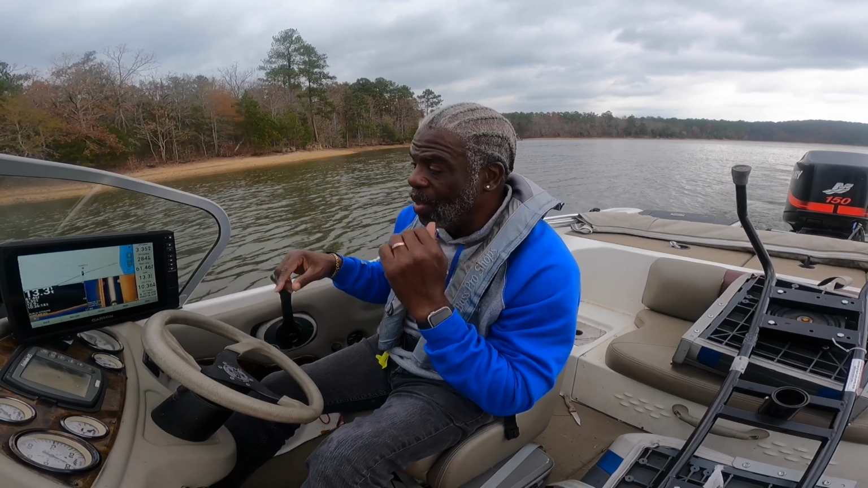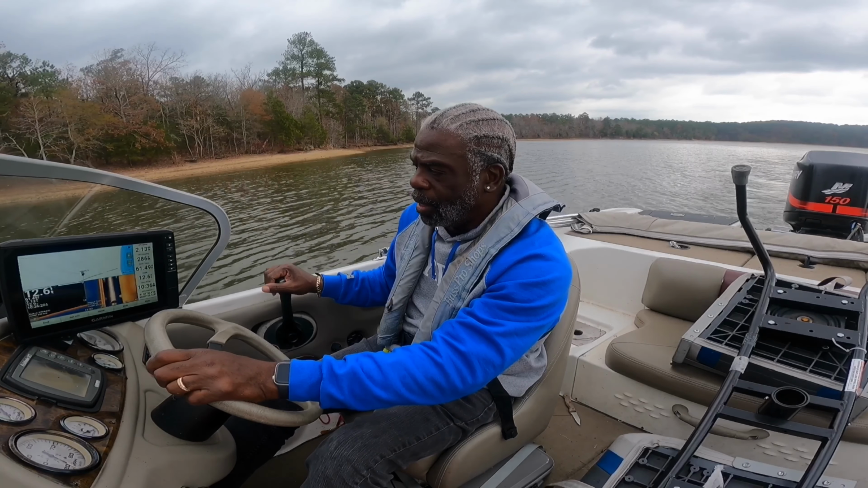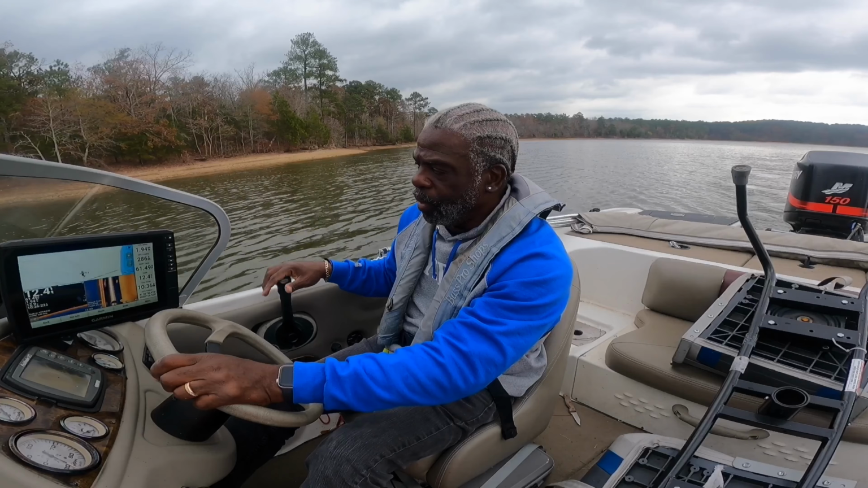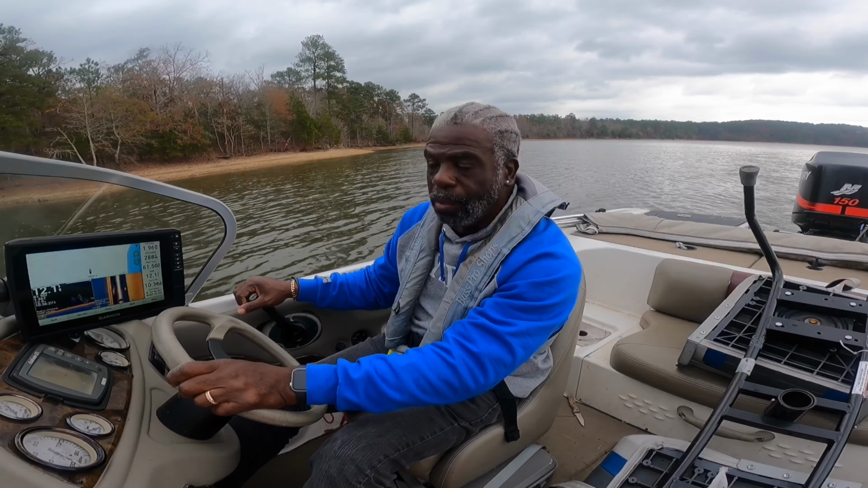So I'm just running up on a stump right here that I have marked, and it looked like there's some fish on that. So I am going to go ahead and drop my motor. Let's see if I can pull some evil but sure enough tasty crappie out there.